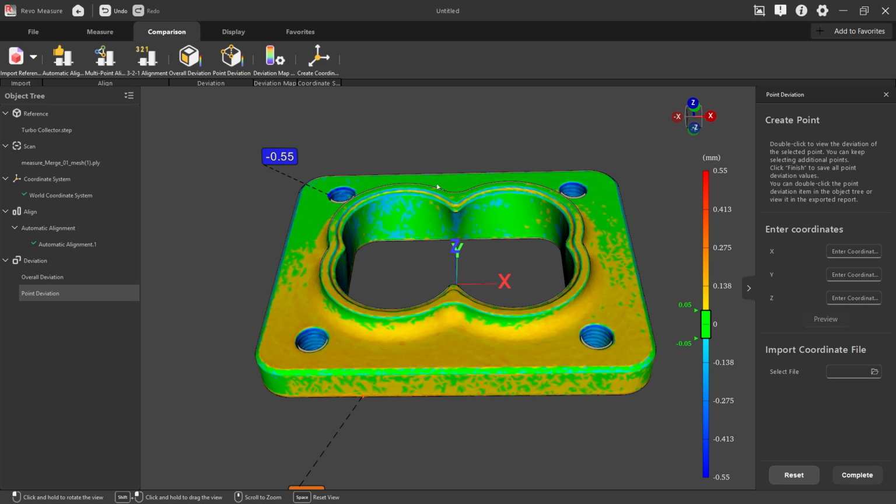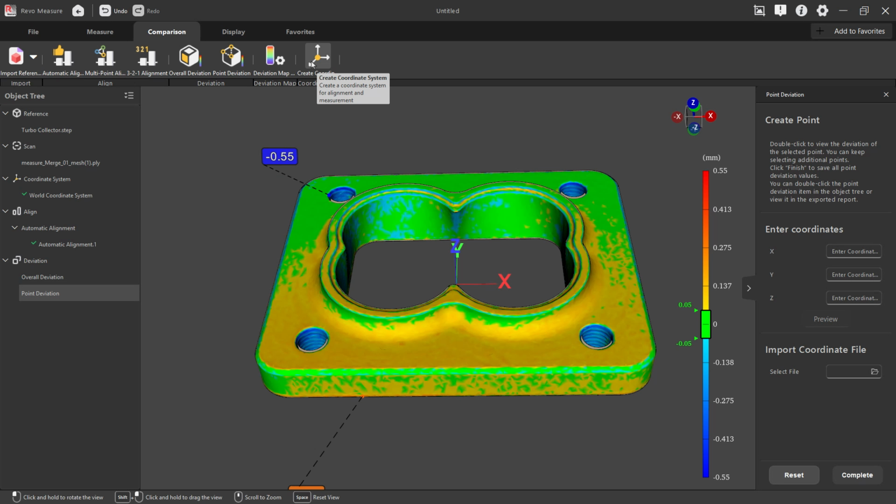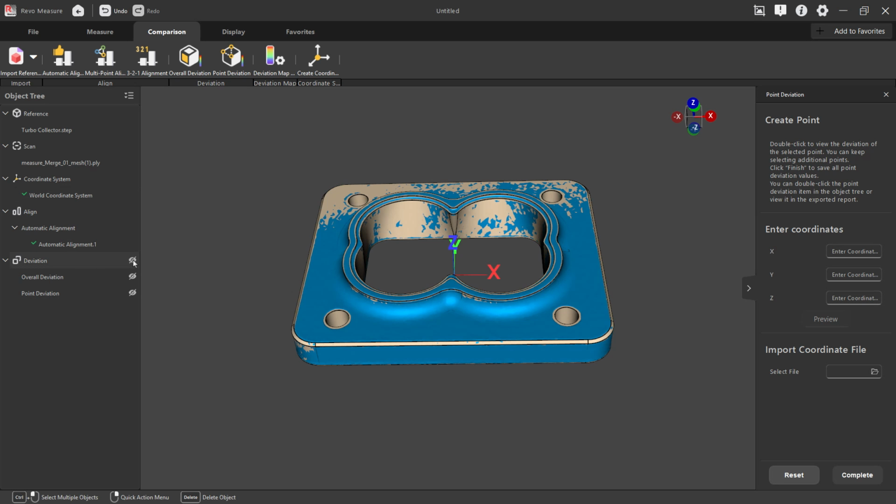You can also do point deviation, so you can identify specific points. You can take a look at the deviation map color scale, and you can modify the tolerance values. And then you can also create a coordinate system that can be used for alignment and measurement purposes. So if you need to find the deviation from a coordinate system to a specific area, then you can do that. I'm going to hide the deviation, and we're going to just hide all of them.